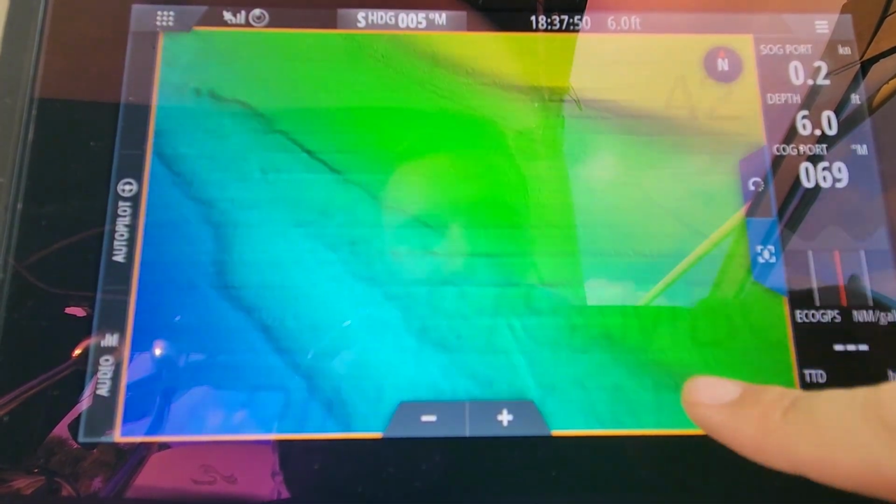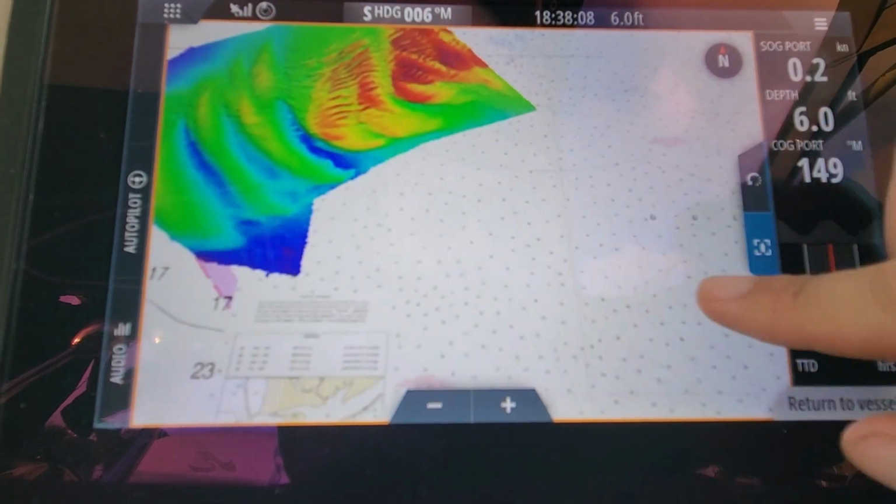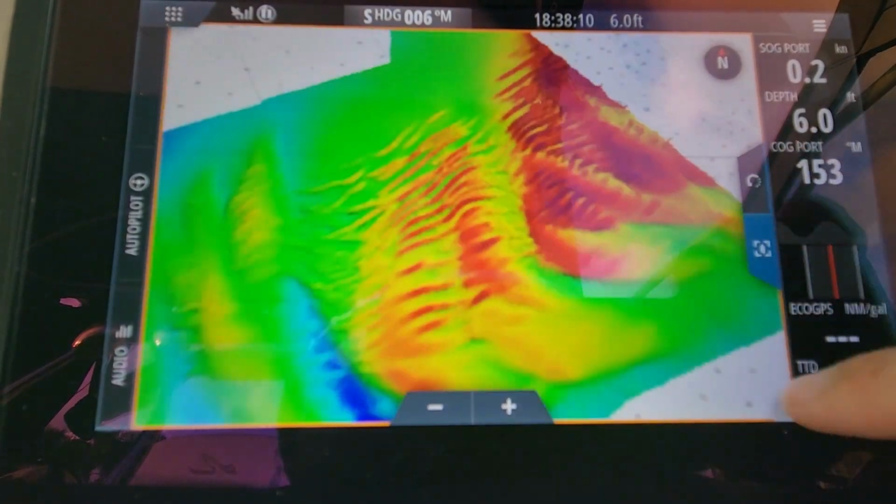It's great to have. It's not going to make you catch fish, that's you the angler, that's your finesse, but it's going to be the first step into catching a fish and putting it into your boat, other than your rigging and all that.